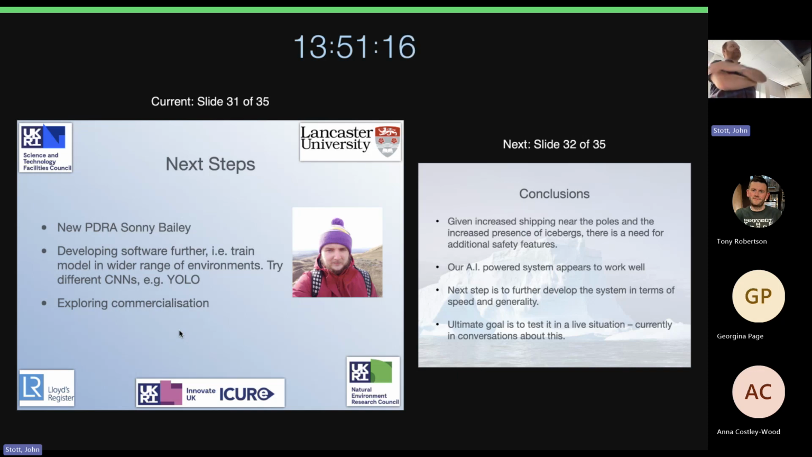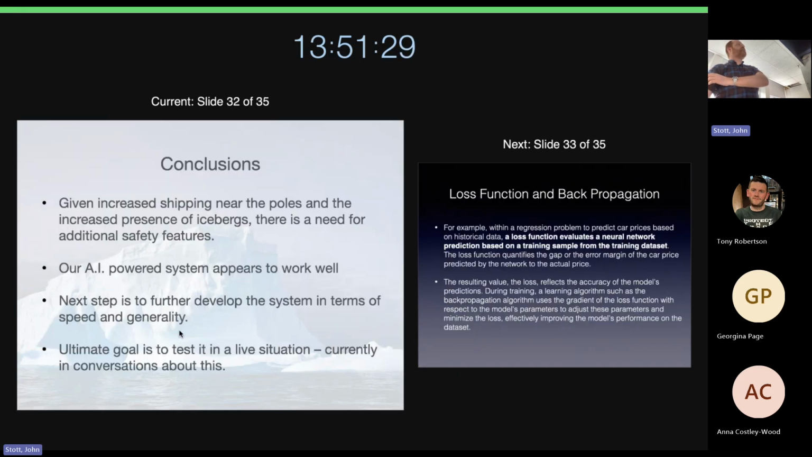And also we want to explore commercialization as well. We're keeping our contacts open with various companies, such as the governmentals that Sonny was talking about, and Rutter as well. But that is basically it. Hopefully our AI-powered system seems to work well. And then we want to further develop things, make it more general. And the ultimate goal is to test it in a live situation.